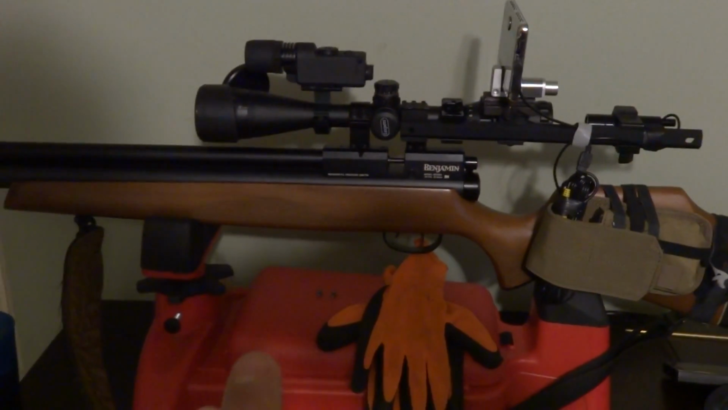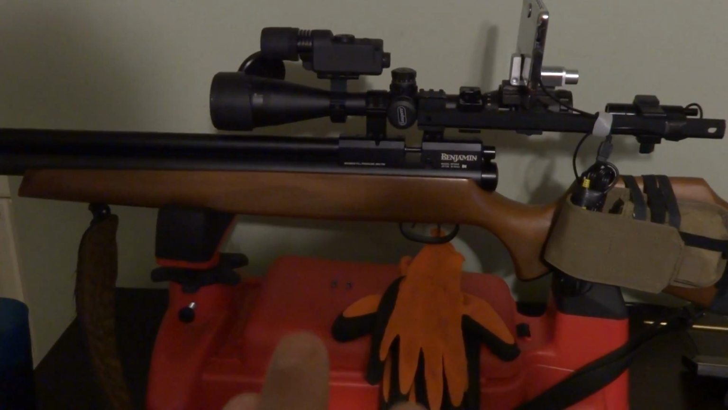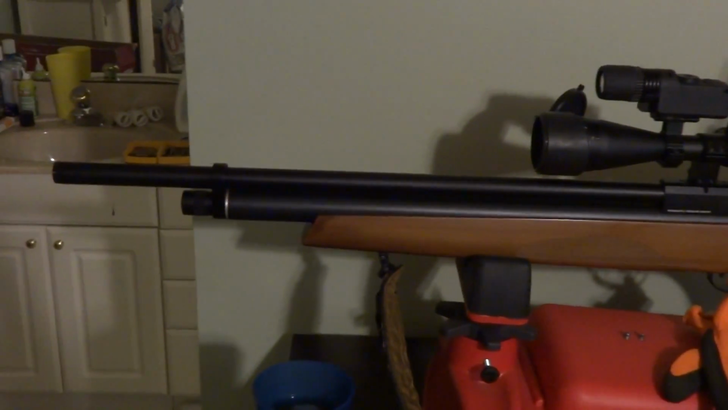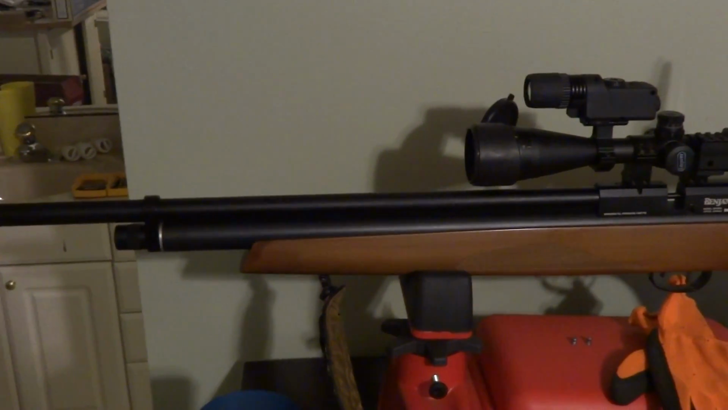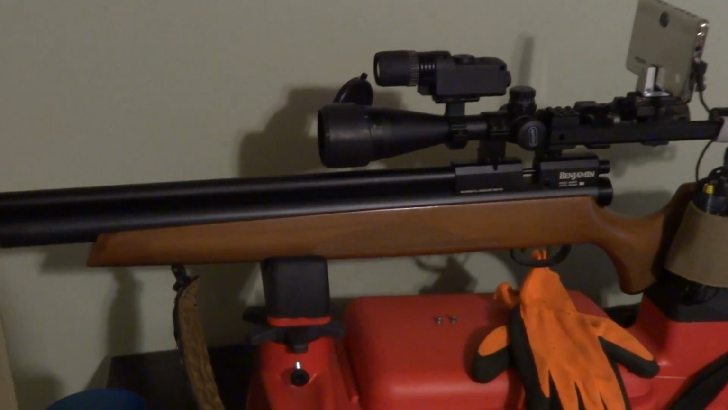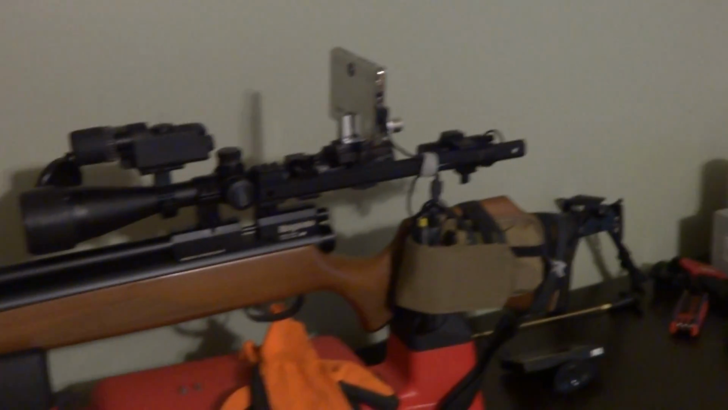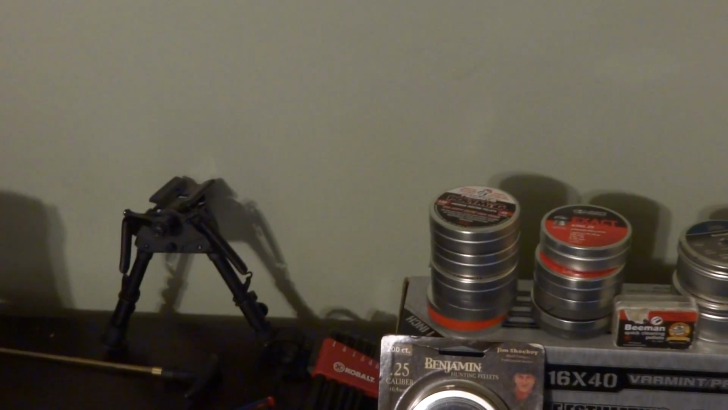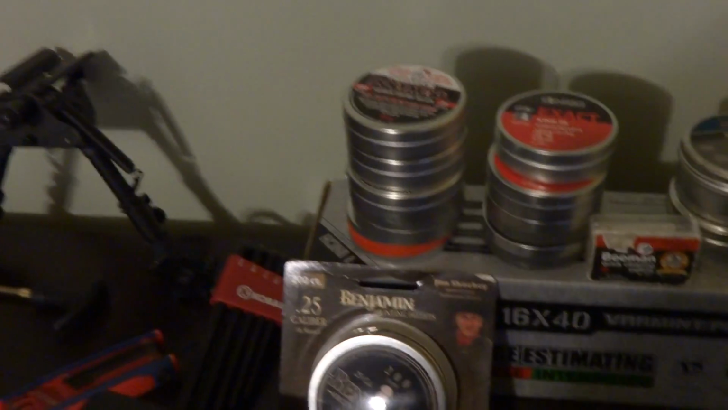There's so many aftermarket parts that you can buy for the gun to mod it to where it shoots every bit as hard, if not more, than the BT65, and you have a better quality gun that's quieter and a better trigger. With that said, the way I've got my gun tuned now, it's about 920 to 940 with the new valve and everything that I've had put in it.